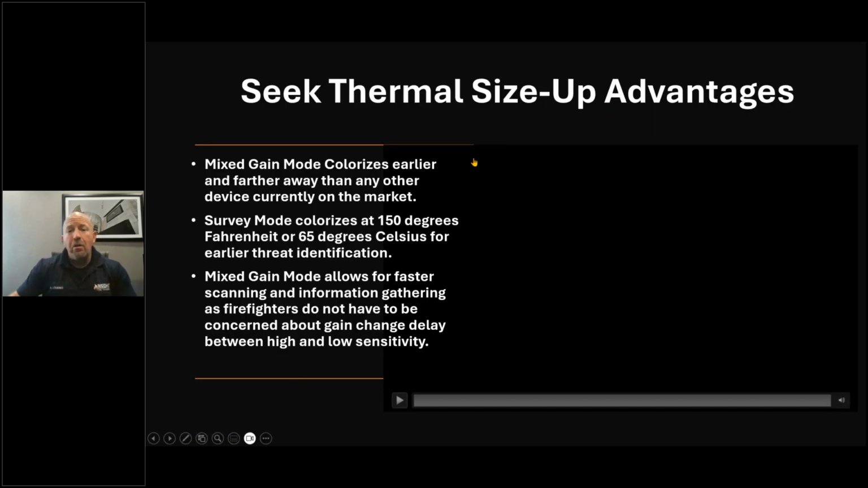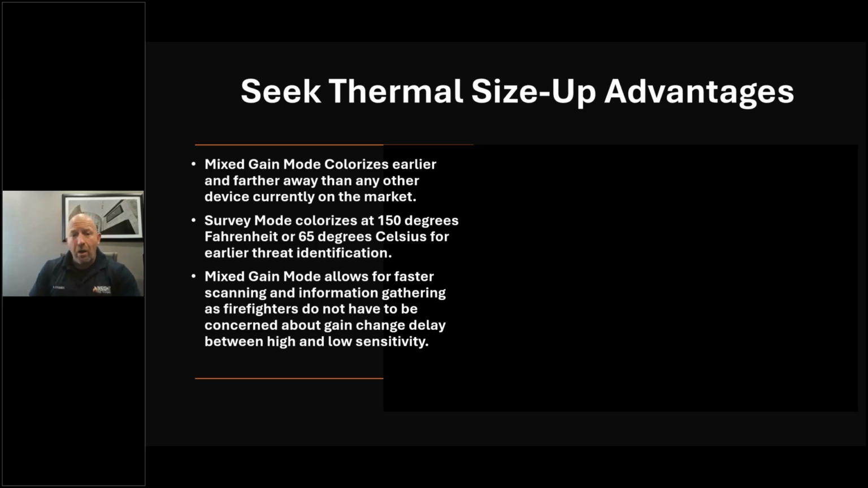Where does Seek come into this whole process, and how can their product help size up as far as advantages, help you as a firefighter? Number one, mixed gain mode is the fastest and earliest colorization technology on the market. Every other camera on the market colorizes by switching from high to low sensitivity, and they do it by percentage of pixels. In other words, they're like a manual transmission. I got to have enough RPM to switch from first to second gear. In a camera, I got to have enough heat, percentage of pixels to hit that breakover point, and then the manufacturer tells you when colorization engages.